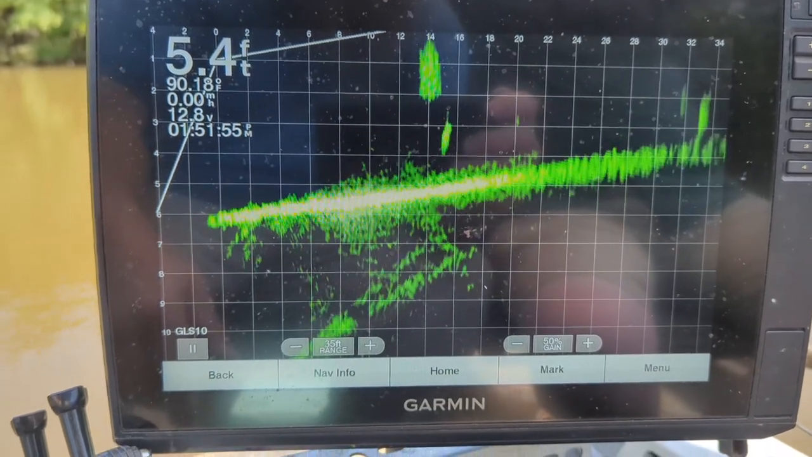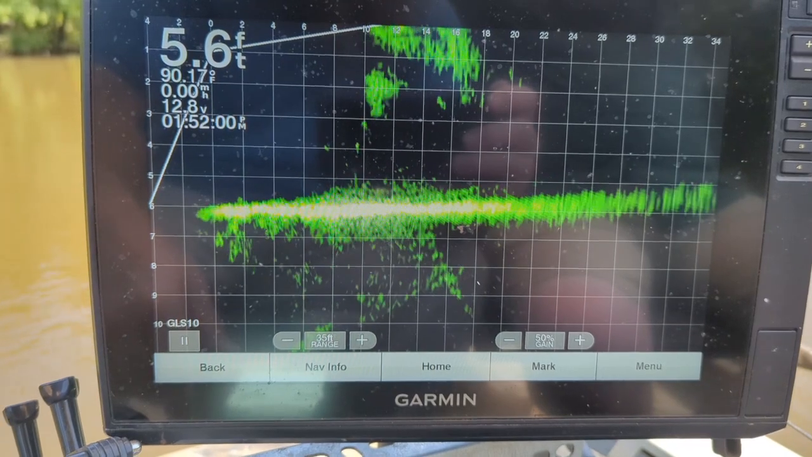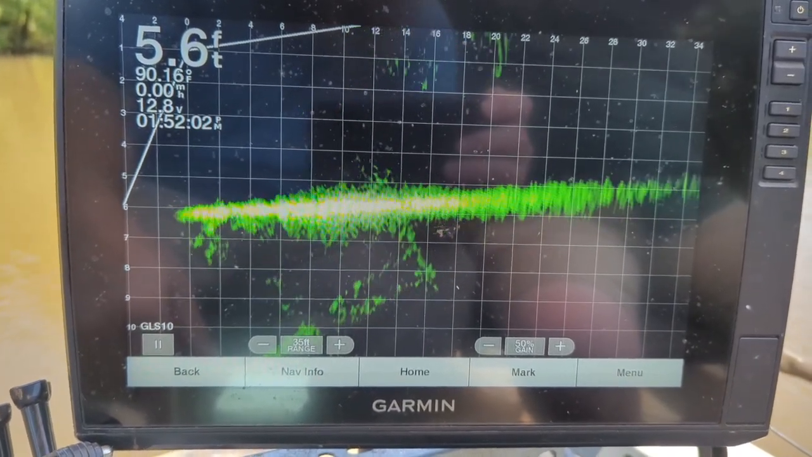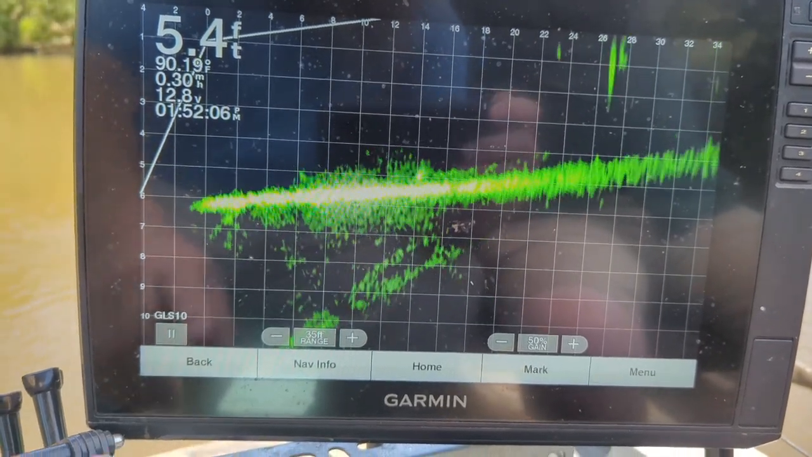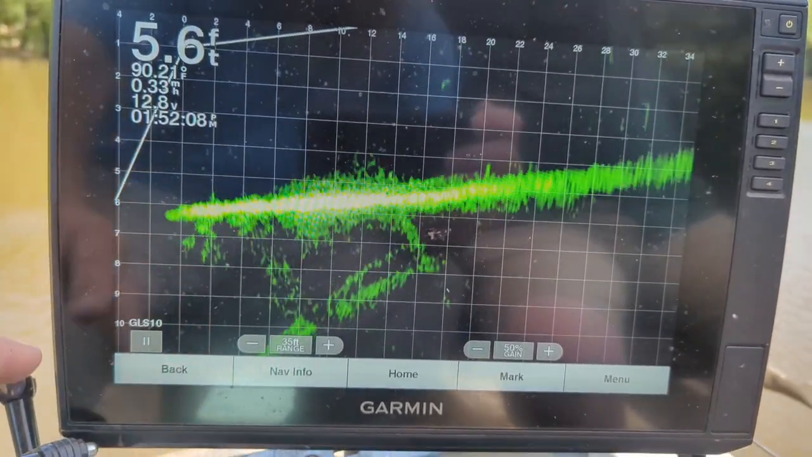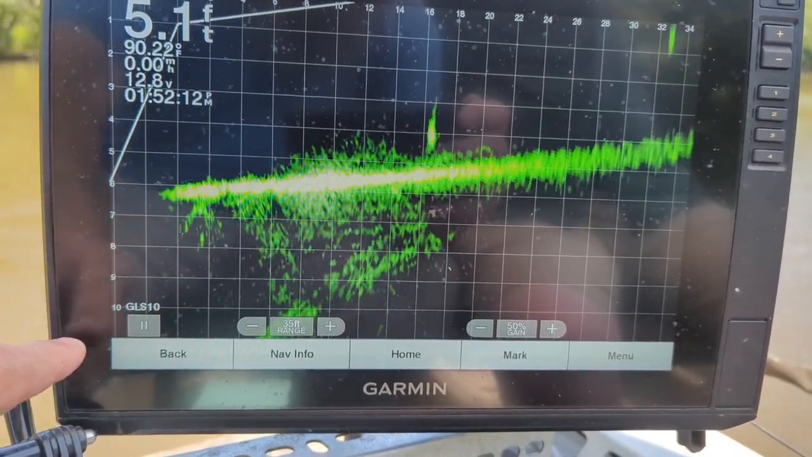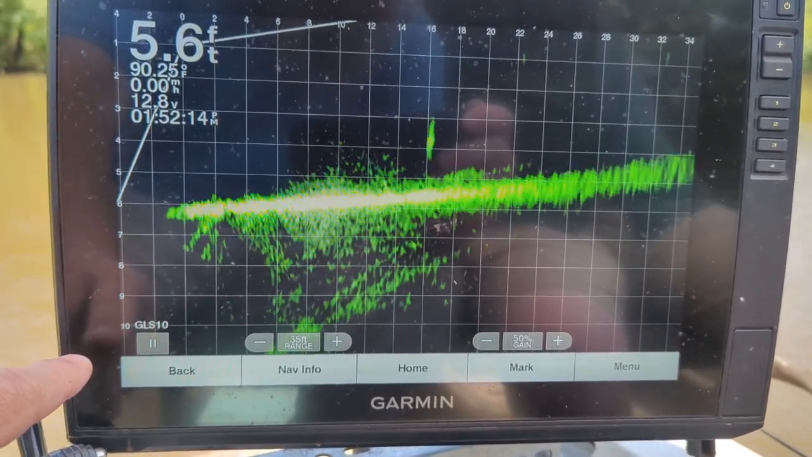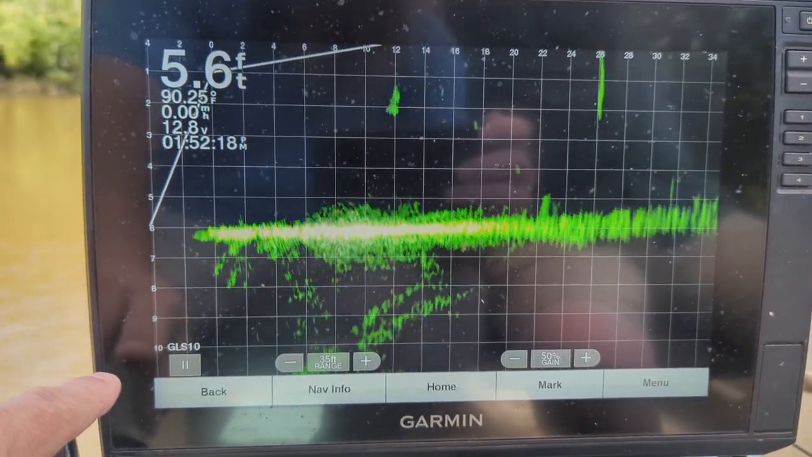The only thing I don't like about this unit is we have trouble with the glare on it with filming when the sun's out. We got the umbrella over it right now, fishing and shooting this because it's 102 degrees today. But I'm going to show you my settings on here. Normally fishing in a lake or something, we run this at about 19 foot because it's a lot of 14, 15, 16, 20 foot of water.